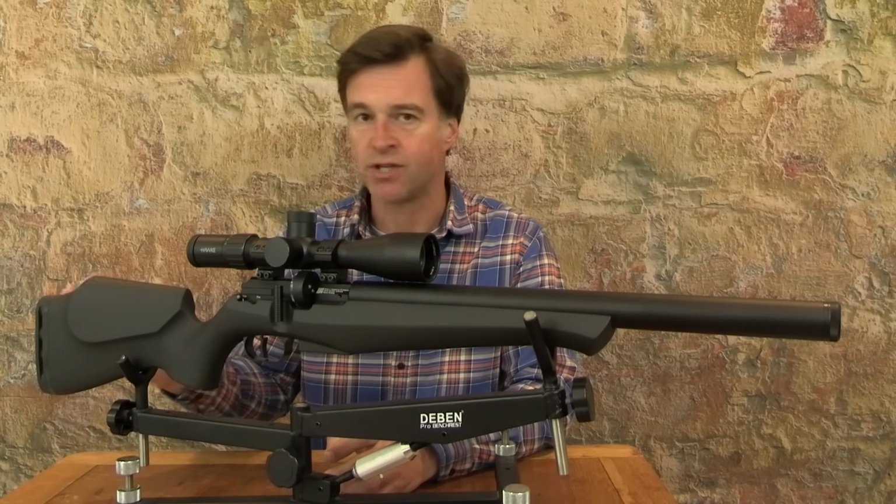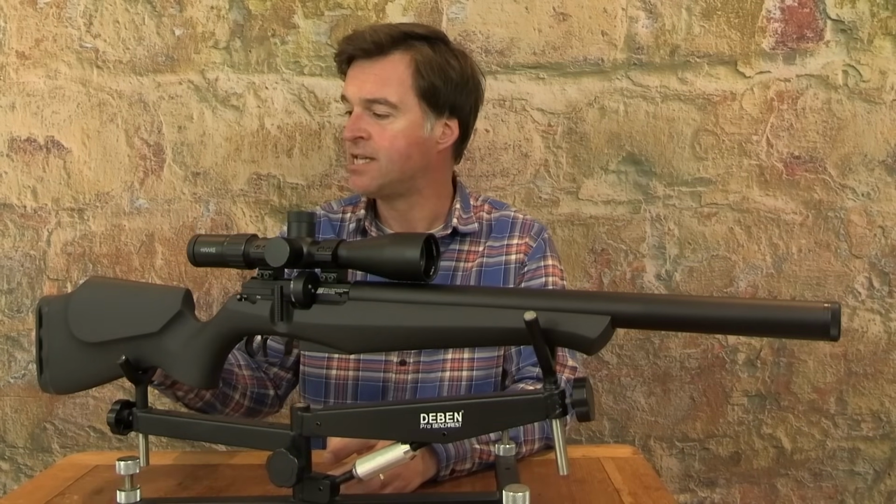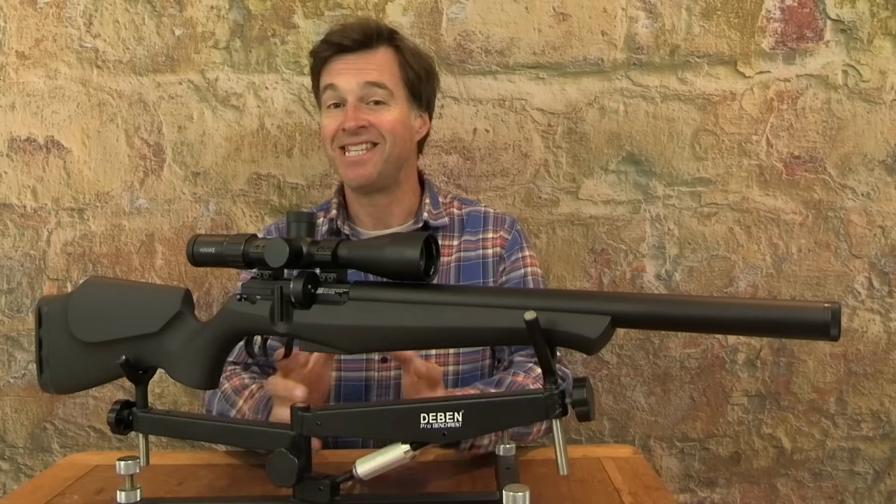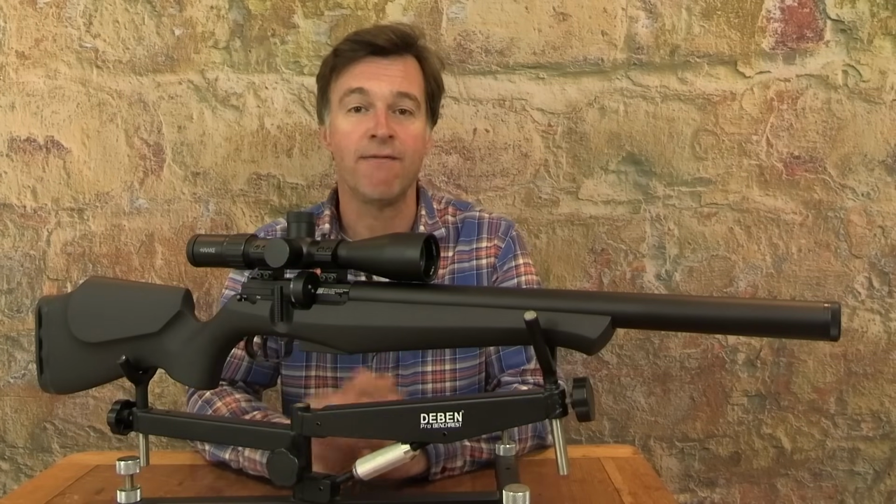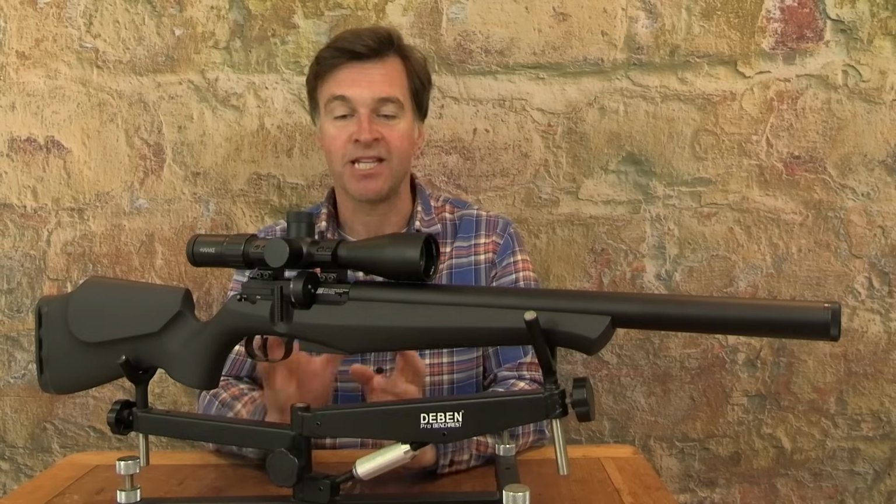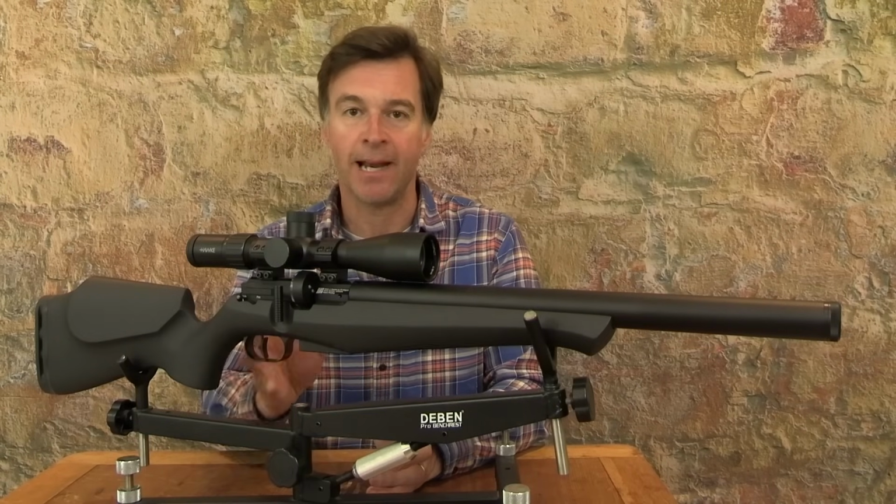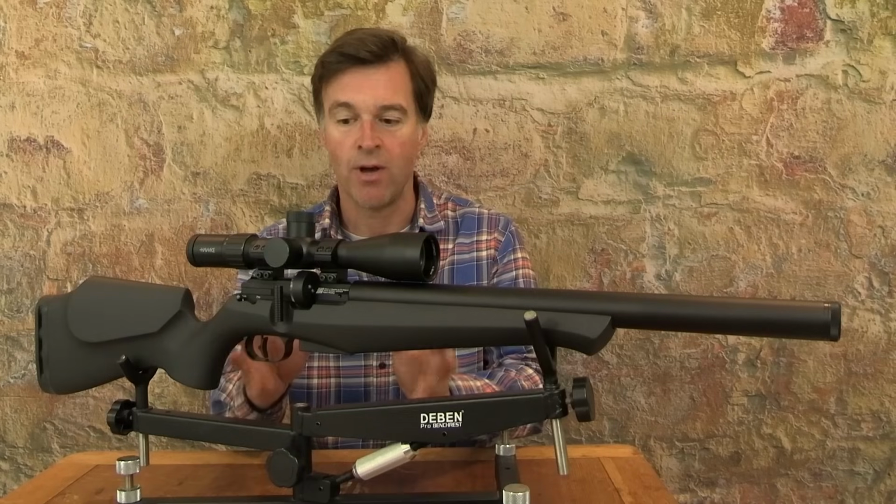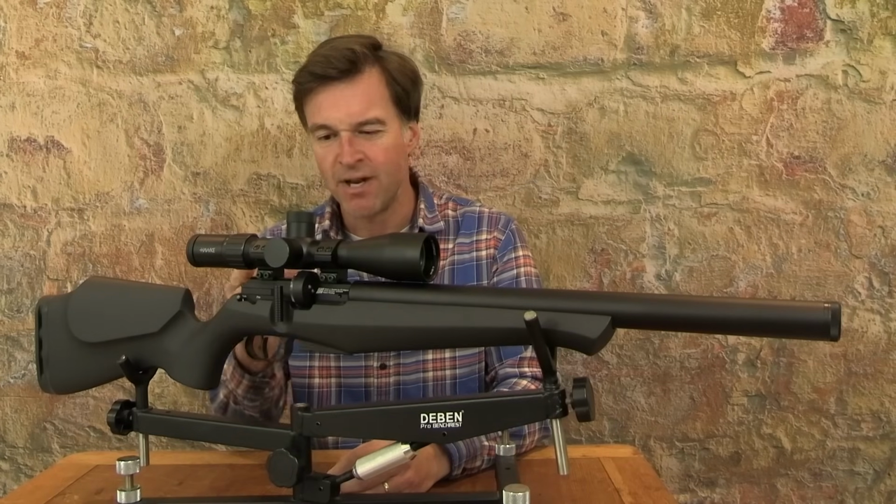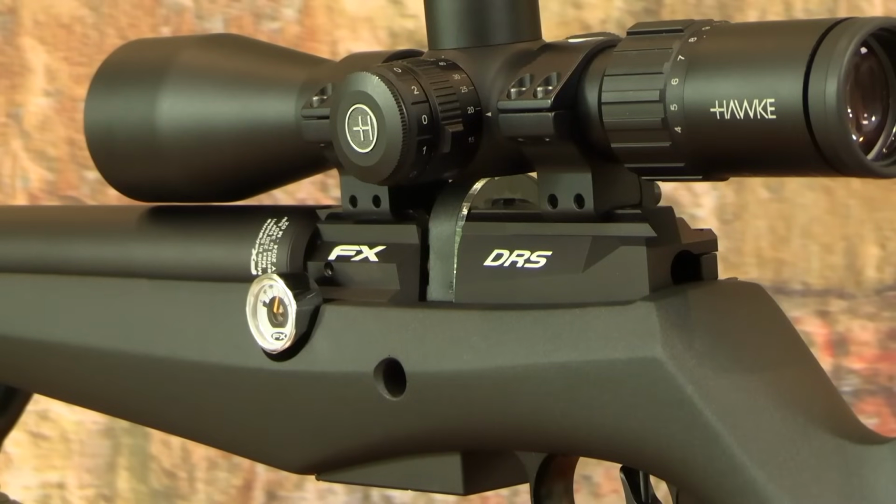Now, the rear section of the stock is finished with a fairly simple but really soft rubber butt pad, which makes for a very comfortable contact point. The DRS looks and feels to be very tidily engineered. Now, the metalwork has been given the Swedish gun maker's customary black finish, which works very well with the synthetic stock. Now, the breech block has even been given some really neat contours that reflect the lines of the handle, which I think is a really nice touch.